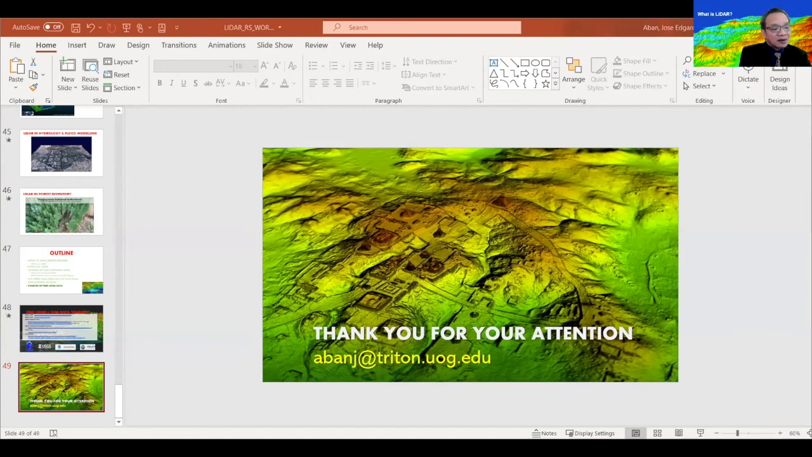QGIS 3.16. I can take in questions while I load up QGIS again. By some unknown factor, QGIS actually rebooted itself.